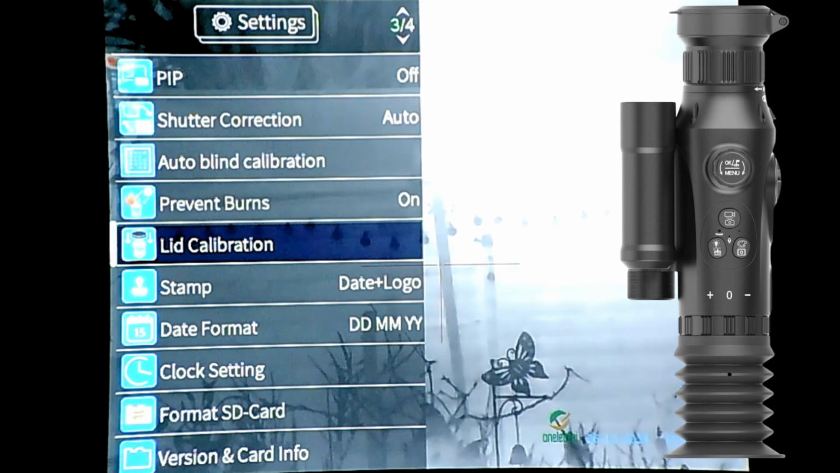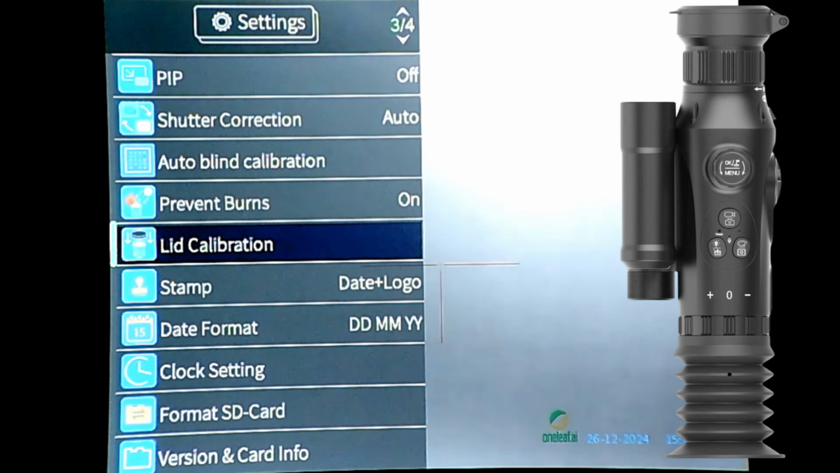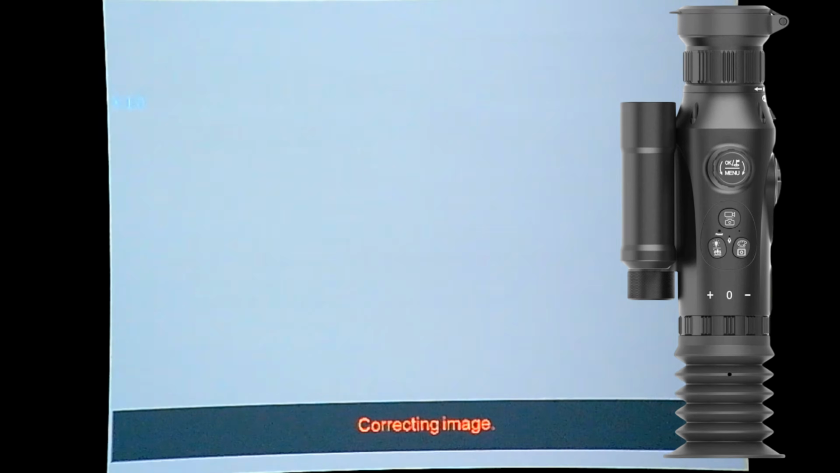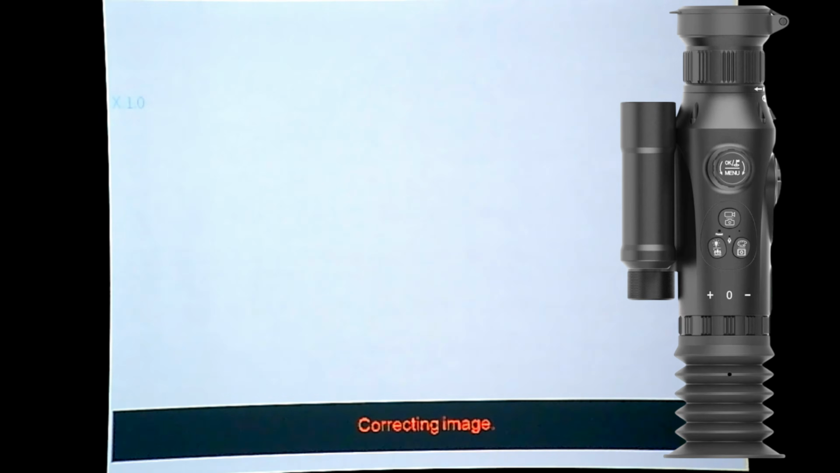Now lid calibration. Every time you change your actual lenses, you need to do this. What you do, you put your scope cap cover on. You press down on it. Please cover the objective lens and then press the camera button. So I'm going to press camera button. Turn to calibration. So that's completed it.